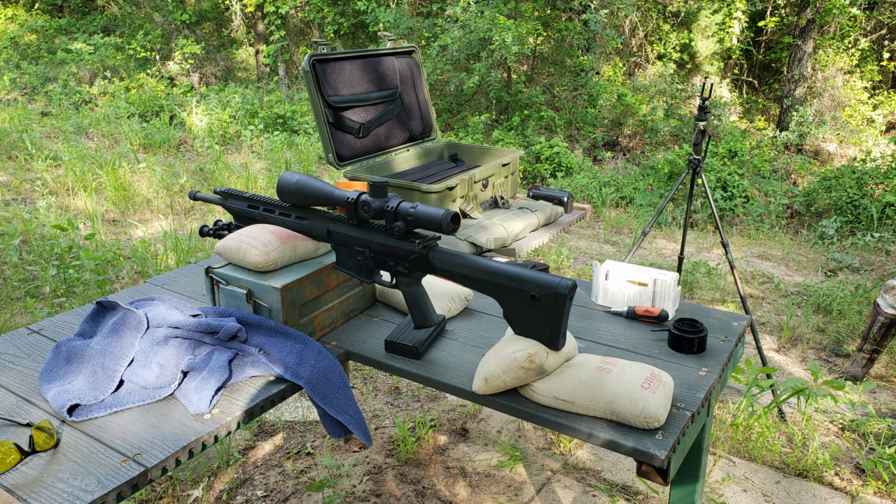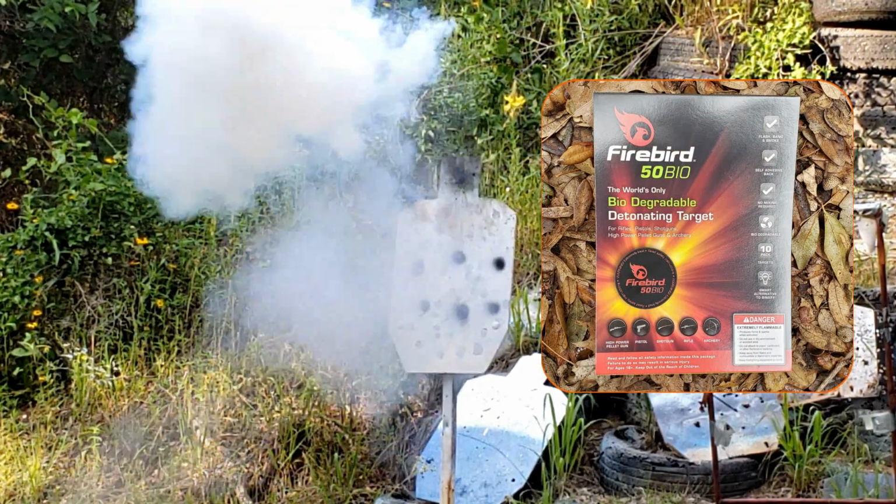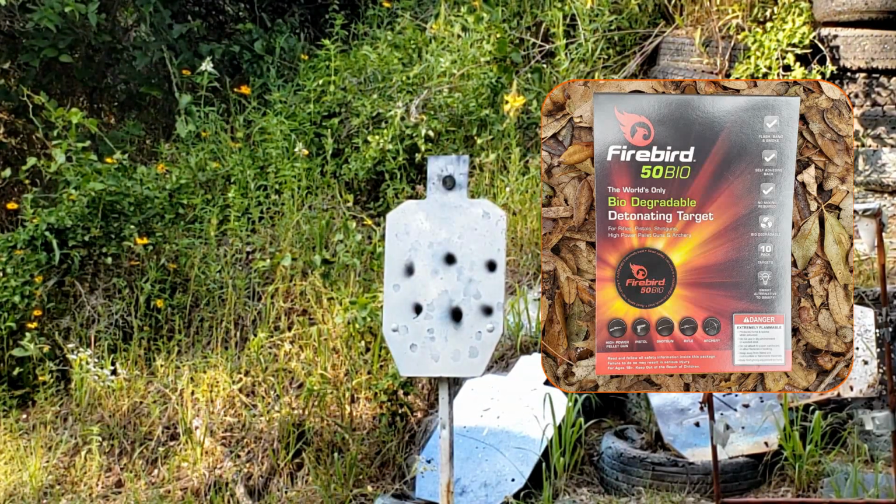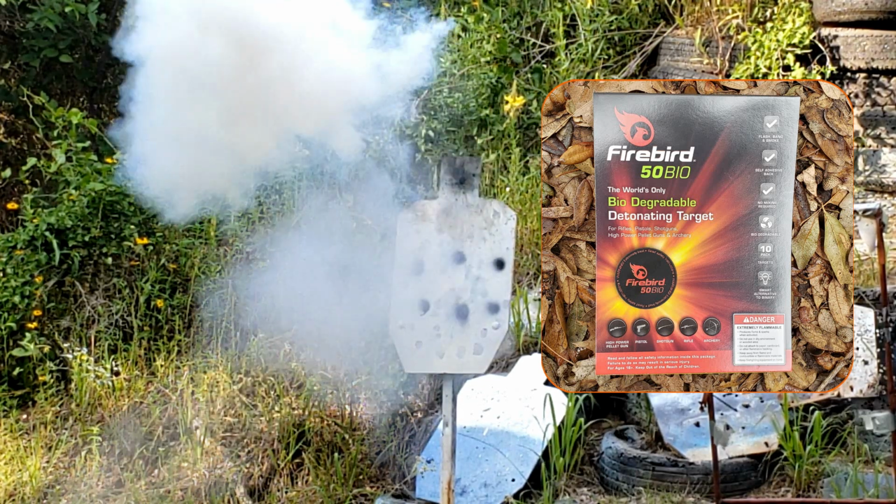Well, Ben is back, and as usual, he brought a menagerie of guns and optics out to my range. And we finished off by shooting at a Firebird 50 BMG detonating target. These are just so cool. Here it is in slow motion. You can always tell when you have a direct hit.